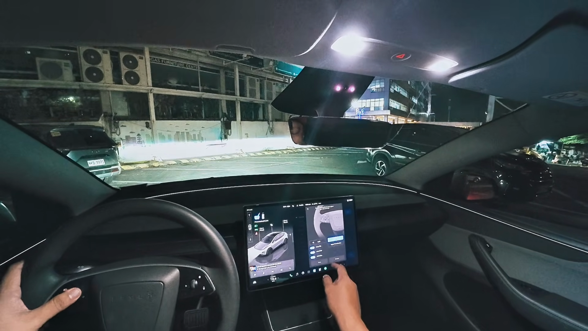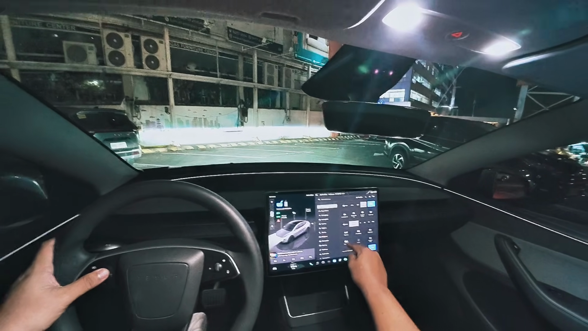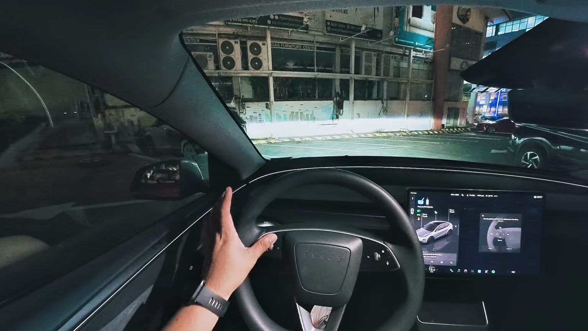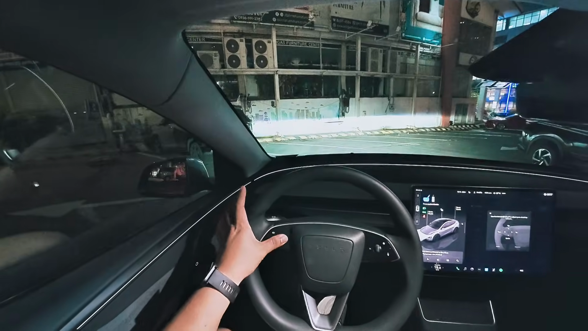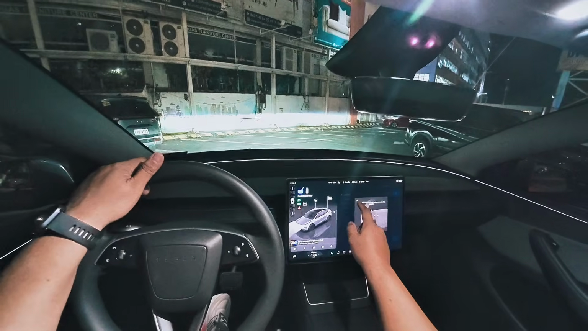There you go. And even the steering wheel. To adjust the steering wheel, we set it up to the steering wheel adjustment. As you can see, you'll have to use the left nipple to adjust that too.